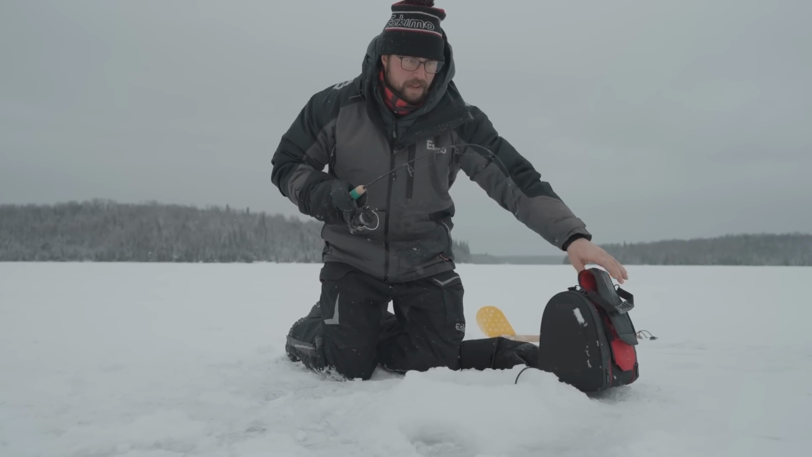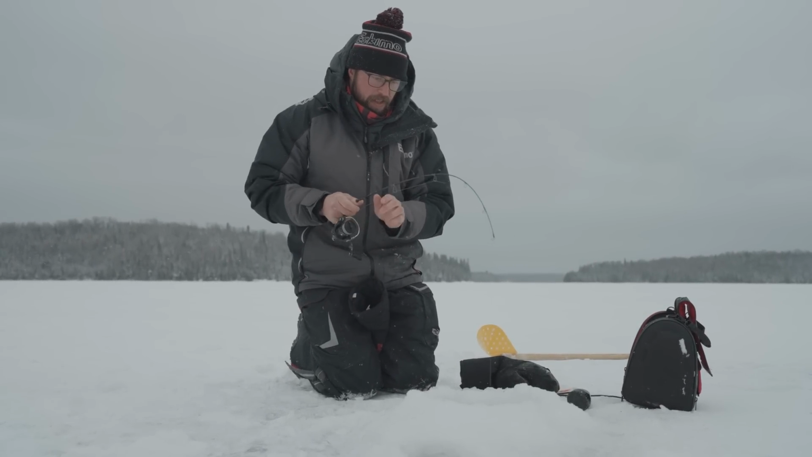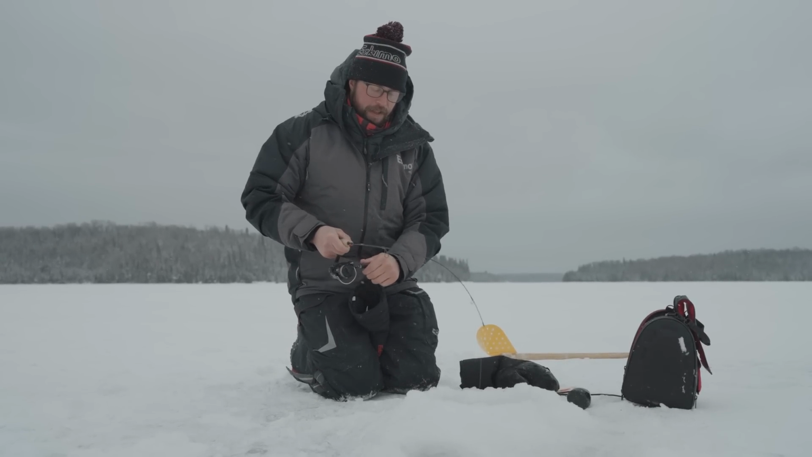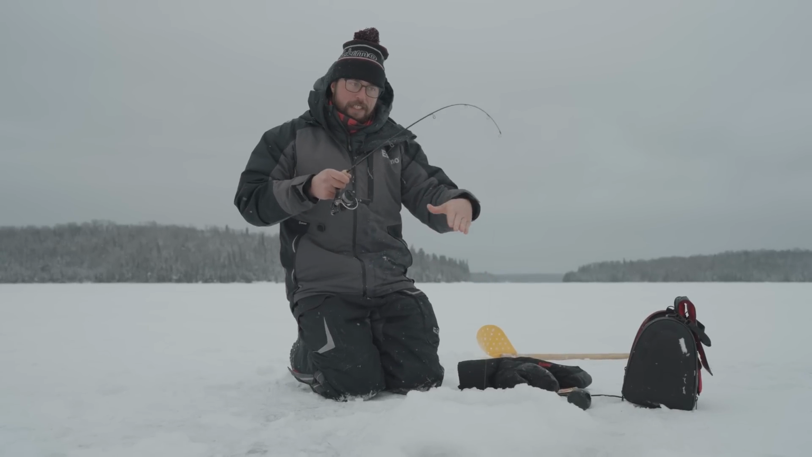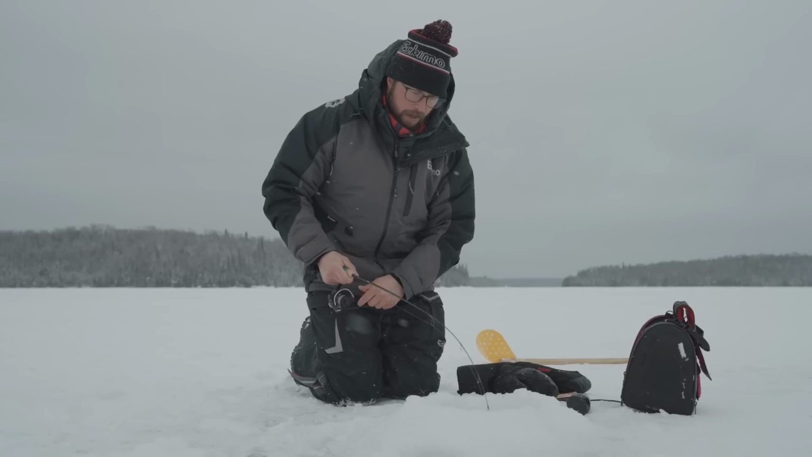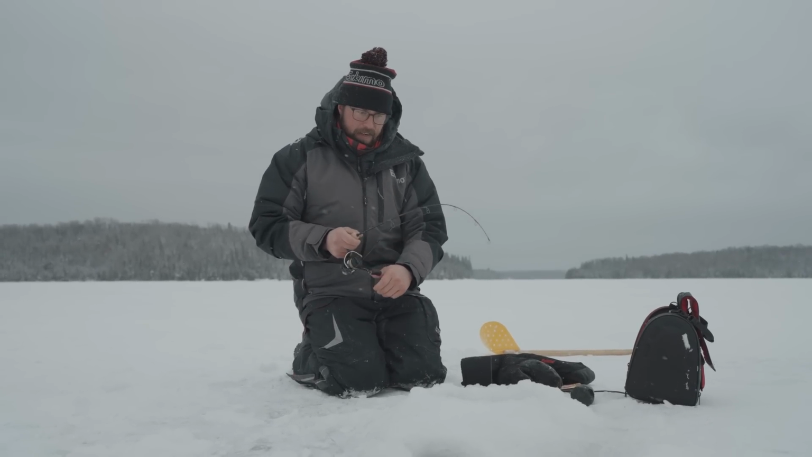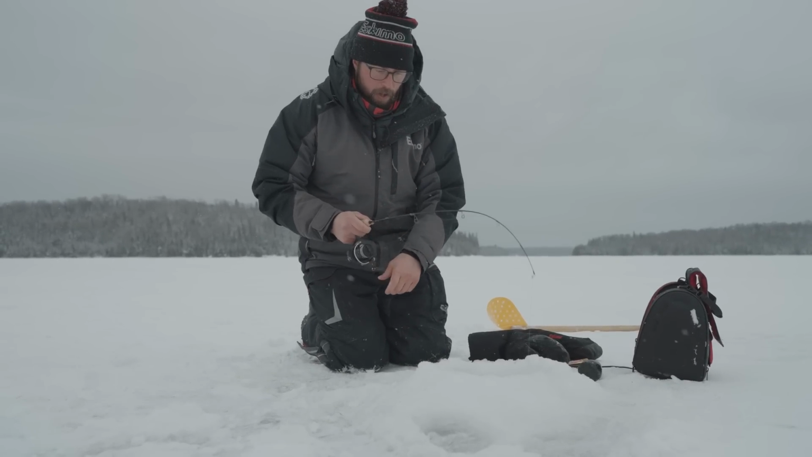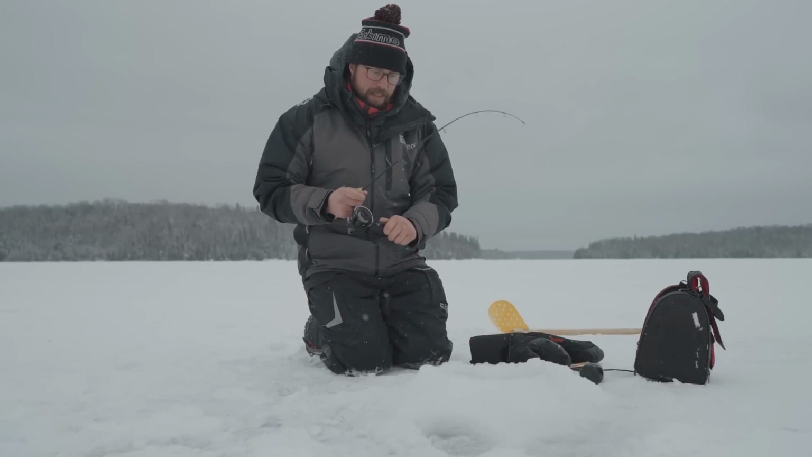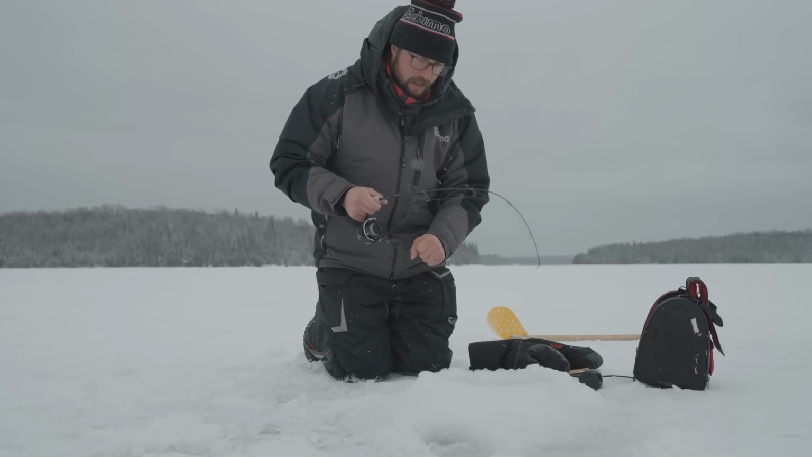Got 'em. That feels heavy. That feels heavy. Yeah, big head shakes. You get those small little head shakes, you know it's a smaller fish. When it's just more like that, you know you got a better one on, and this feels good. And this is a spoon hopper rod from St. Croix. It's a 36-inch medium light, which I absolutely love. That medium light is such a fun fight with walleyes in the size range that we're catching here today.